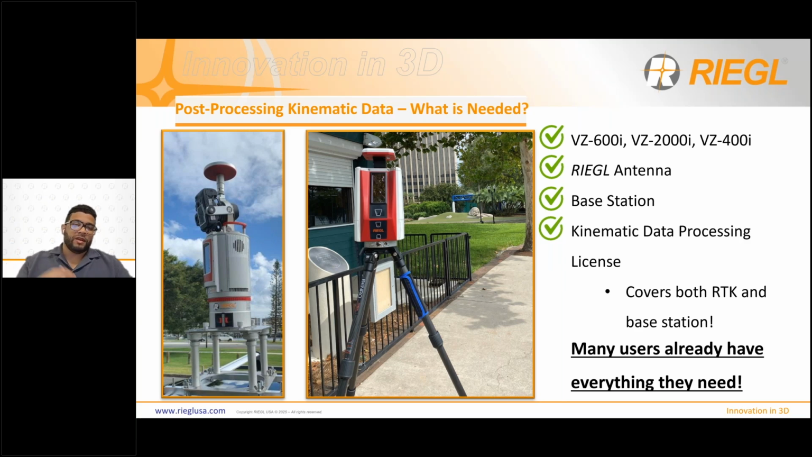For those users that have been using the Kinematic app capturing data with an RTK network, they don't have to do anything else in order to get the base station collection to work. You don't have to purchase anything. It's just an update. It's all included in that licensing package that you've already purchased.